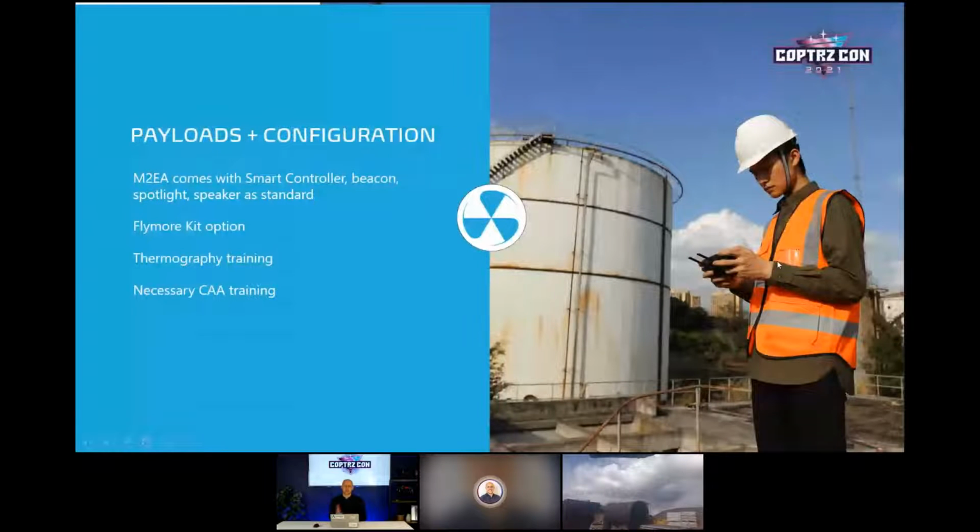Obviously, there are a couple of different packages you can get, including the Fly More kit, extra batteries, the RTK module, but really good, professionally well built bits of kit.